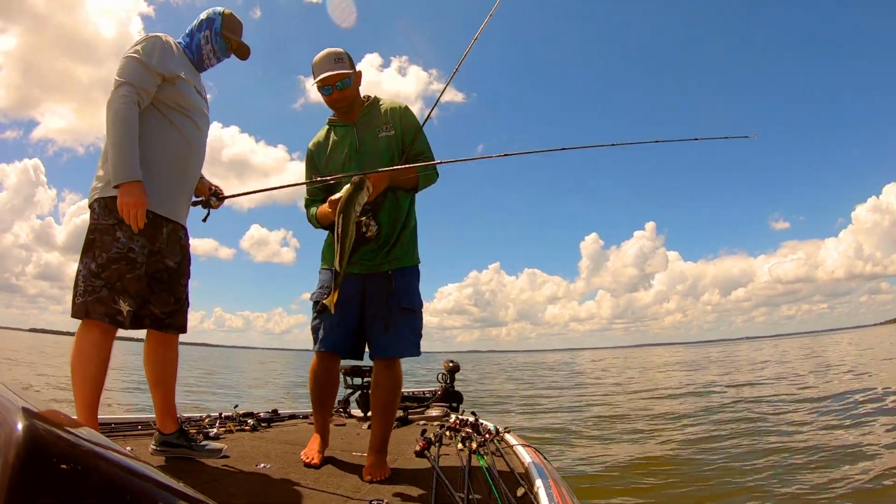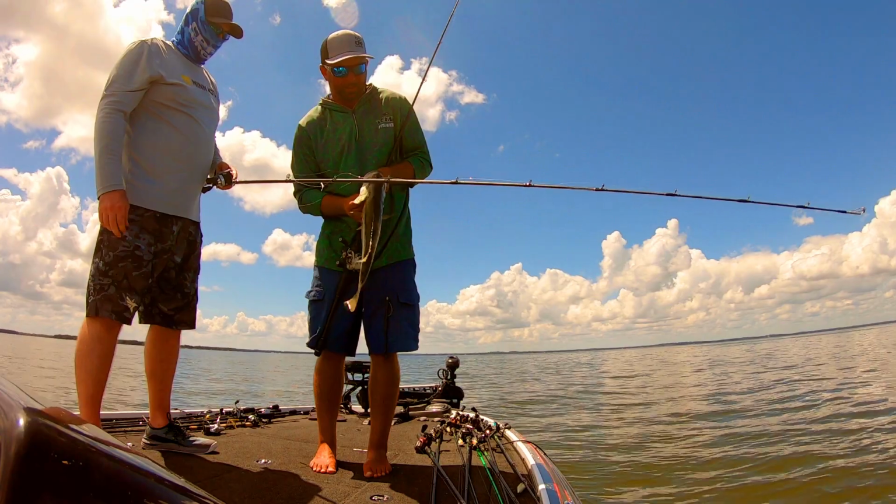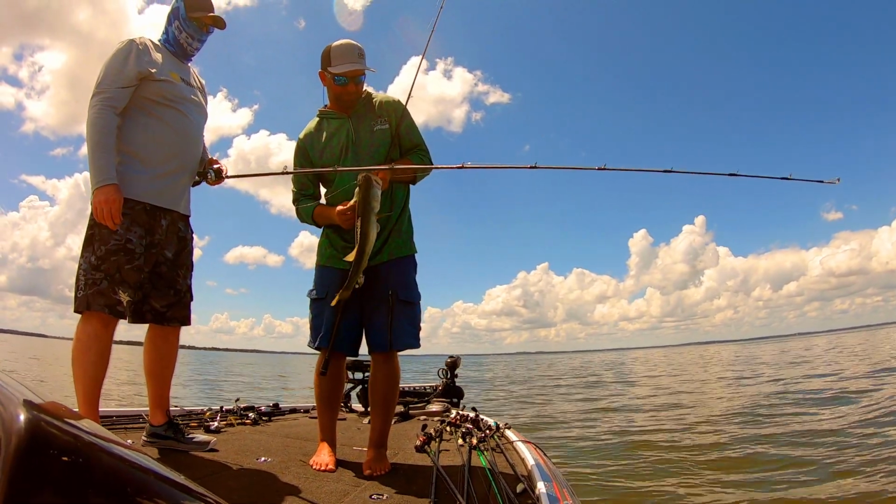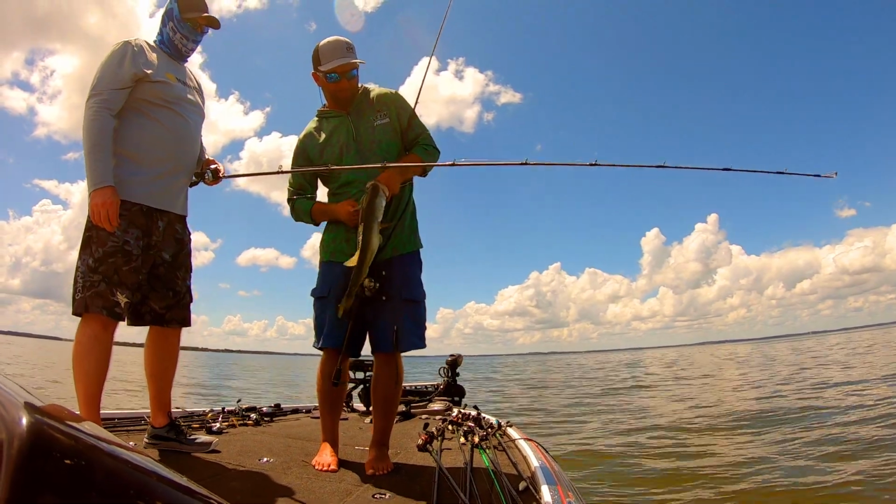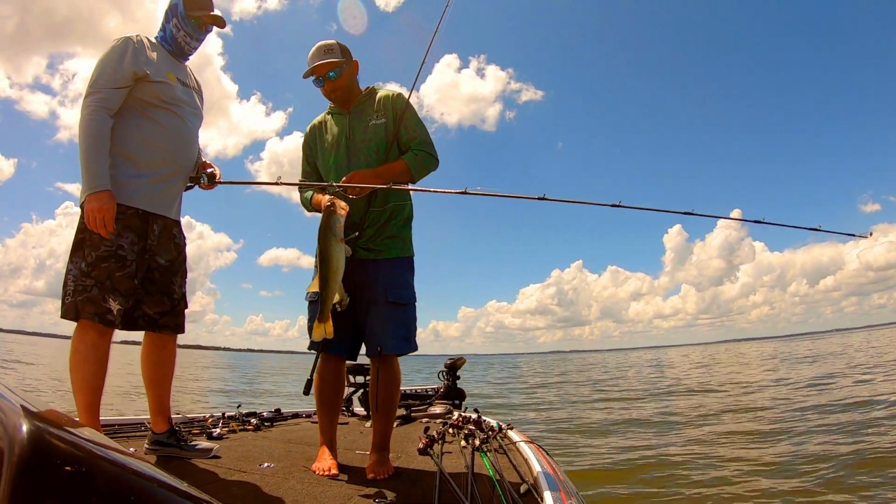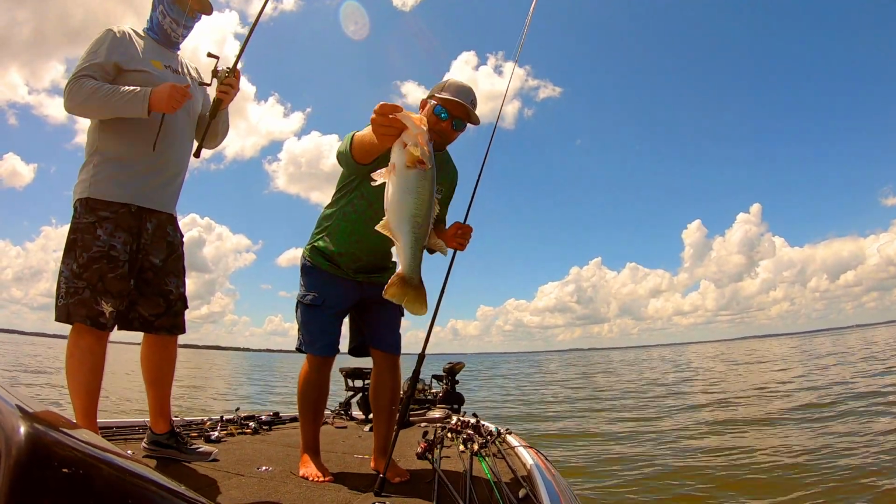A little trick, guys. When they choke it like that, just pull it through the bottom gill, like so. Just put your finger in the bend of the hook. Just never felt the thing. That's what them brush pile fish will get you.